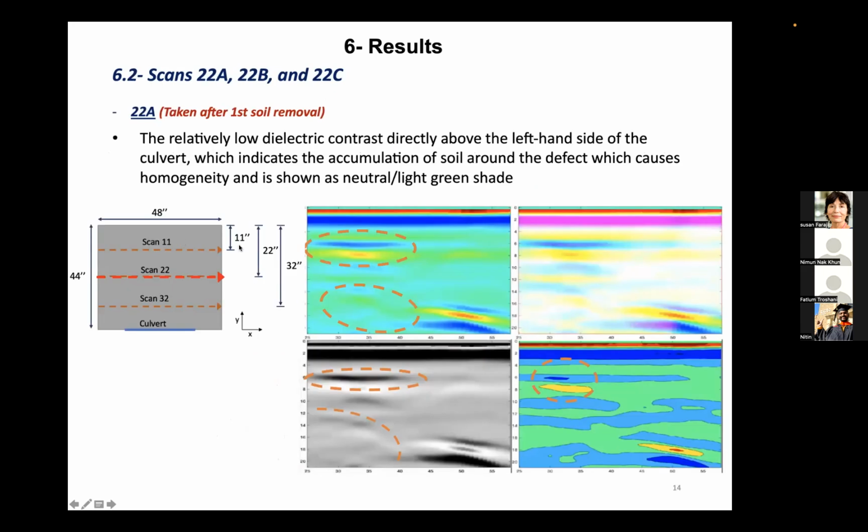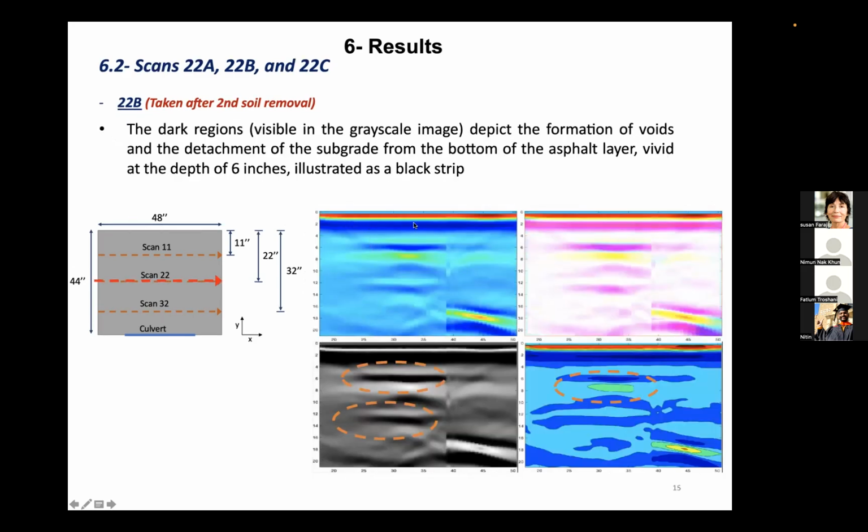Now, for scans 22A to 22C, 22A, of course, was again taken after the first soil removal, but because it is right above the culvert defect where the soil removals happened, even in the first iteration you can see the voids forming here and the pattern of erosion going downwards. The culvert is not very visible due to high attenuation because of the accumulation of soil downwards here. Here is the asphalt layer, which is almost detaching from where it joins the soil layer. Again, we can see the direct coupling effect we talked about before.